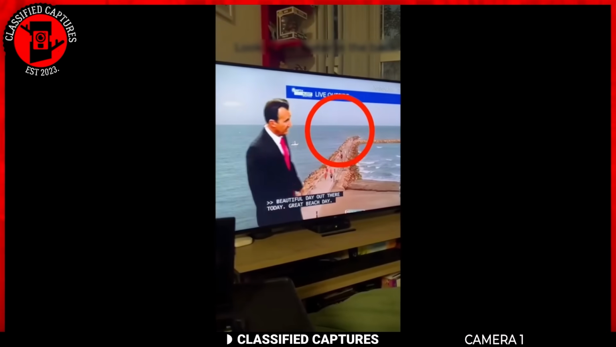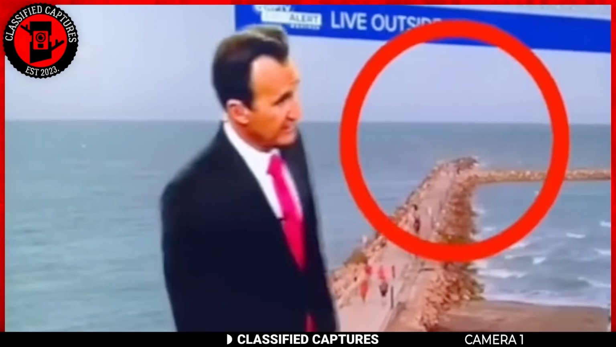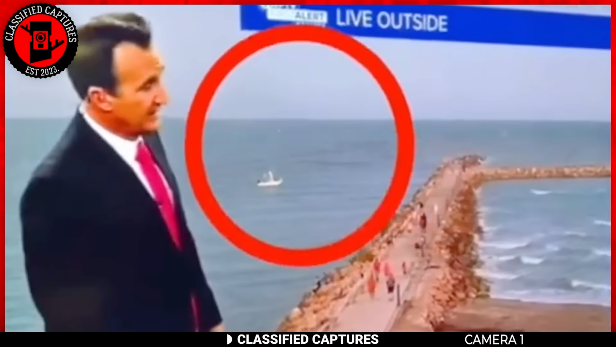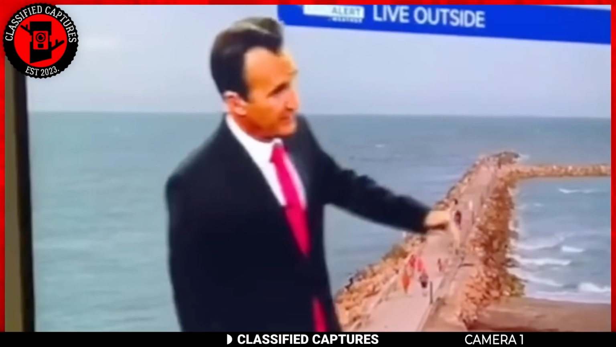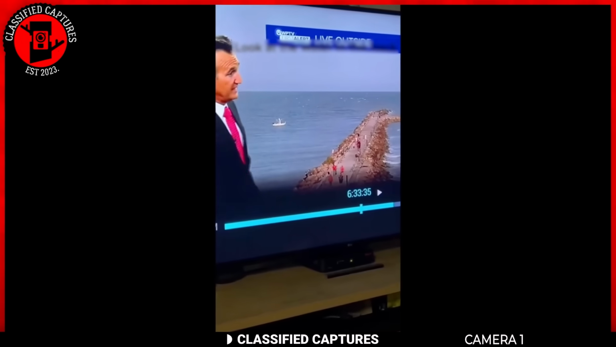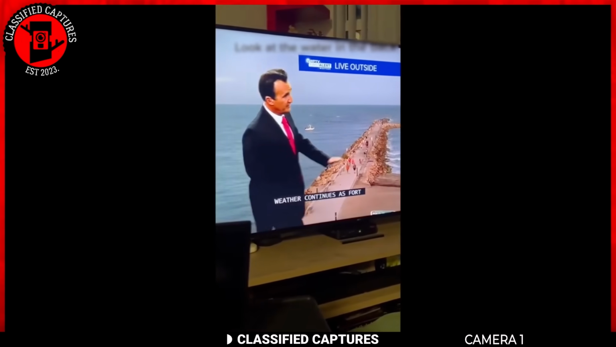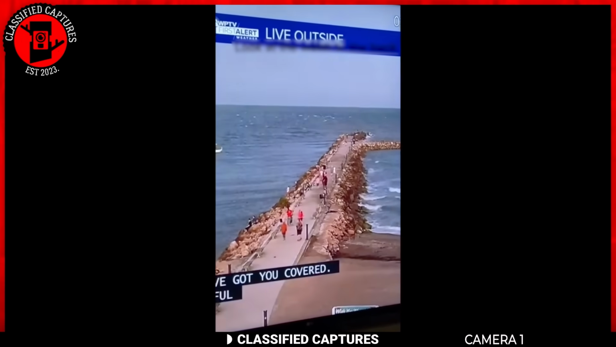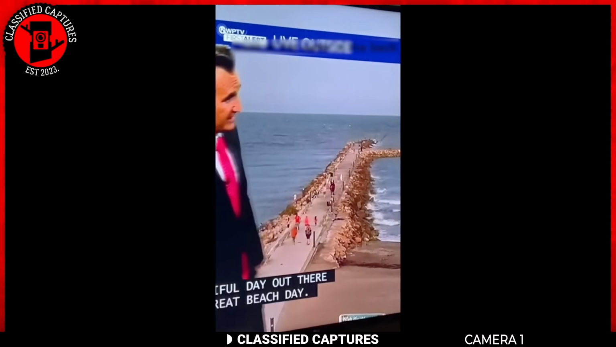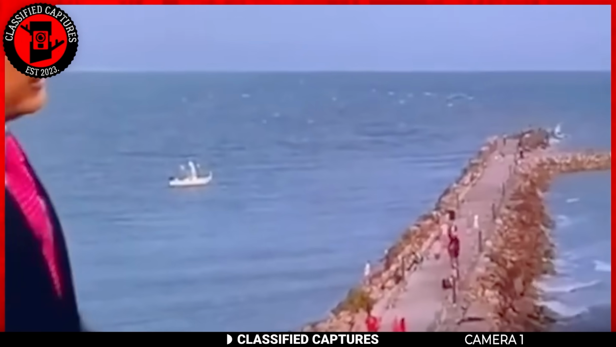This first clip is one for the extraterrestrial enthusiasts. In this footage, while the reporter is delivering a live TV broadcast by the sea, an unusual event takes place. If you pay attention to the screen just behind him, you'll notice something strange and unusual happening with the sea. On the right side, a peculiar object emerges from the water, swiftly submerges, and reappears on the opposite side.